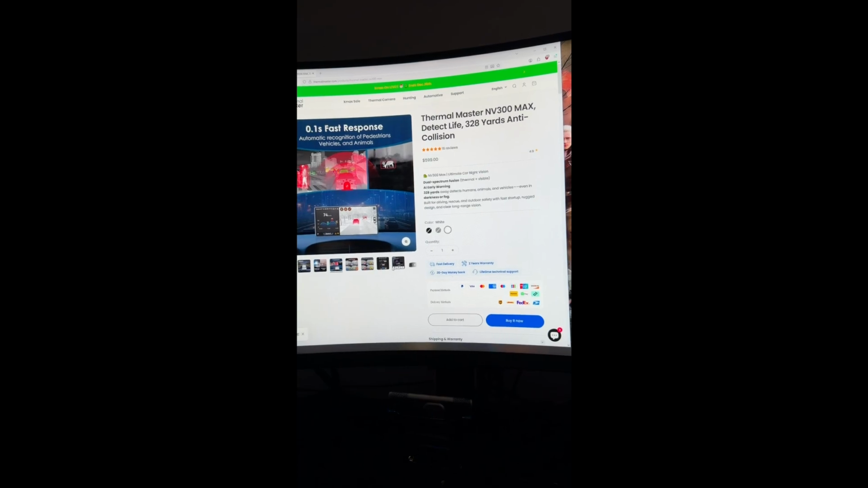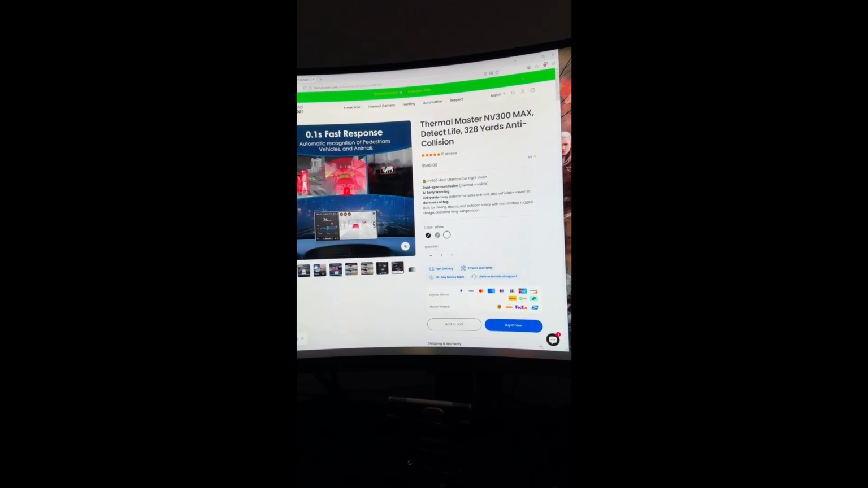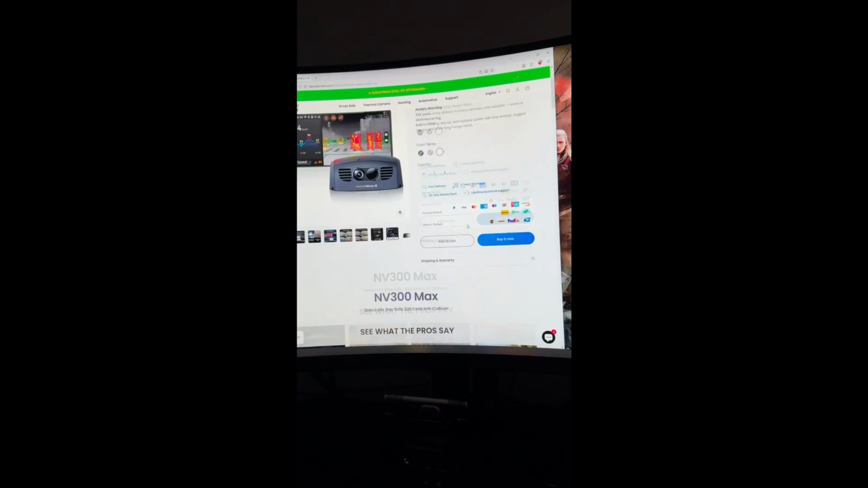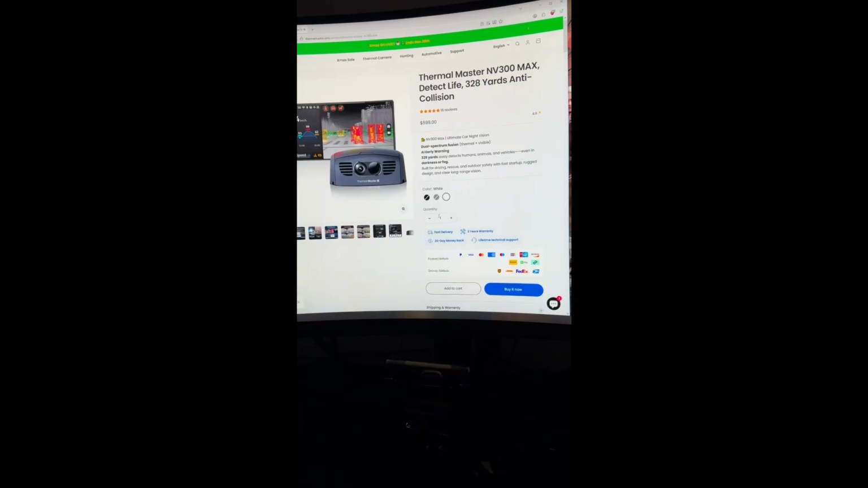Like I said, the camera's a little more advanced on it. Not the thermal camera, but it comes with a larger display screen. The display screen on it is 6.4 inch, so 3.5 or 6.4, quite a bit bigger screen on this one, but it's about $200 more.